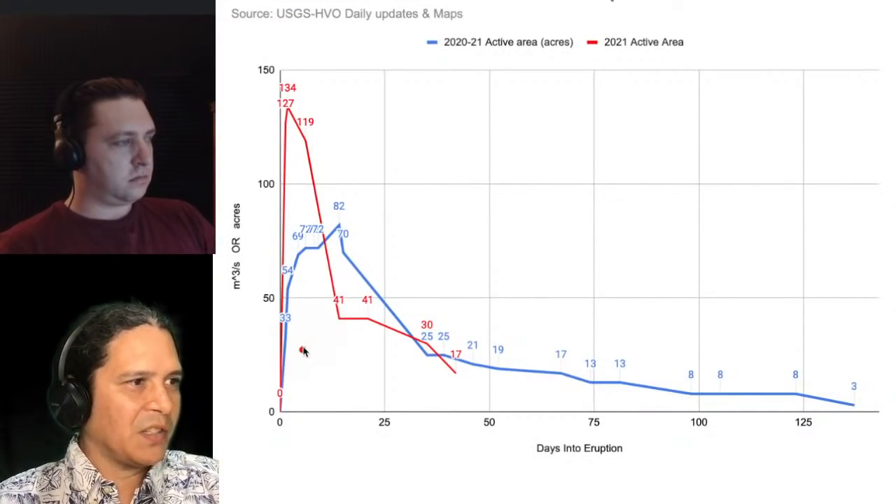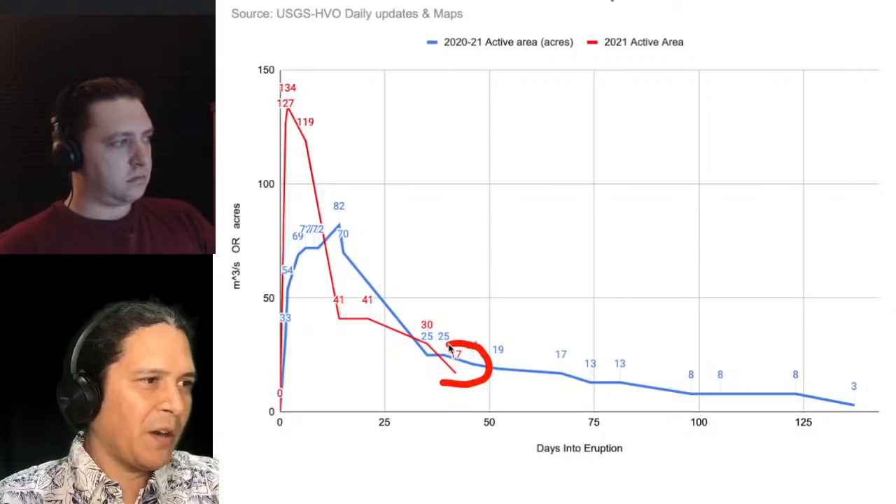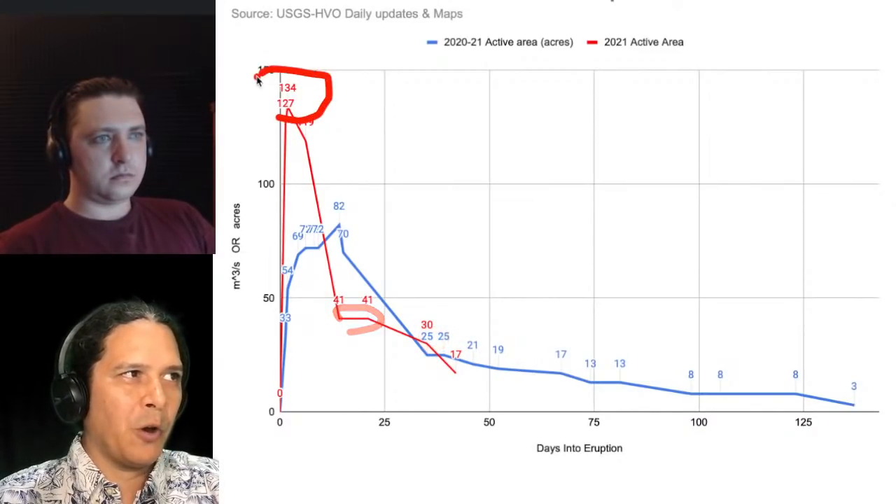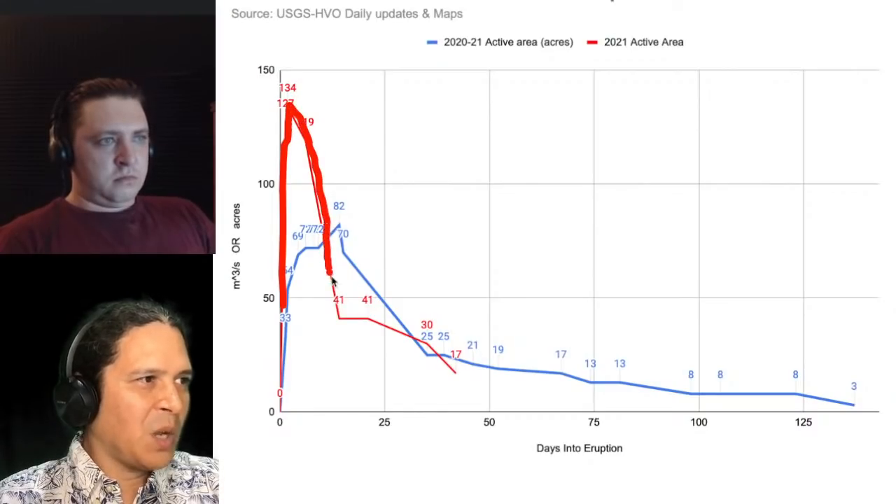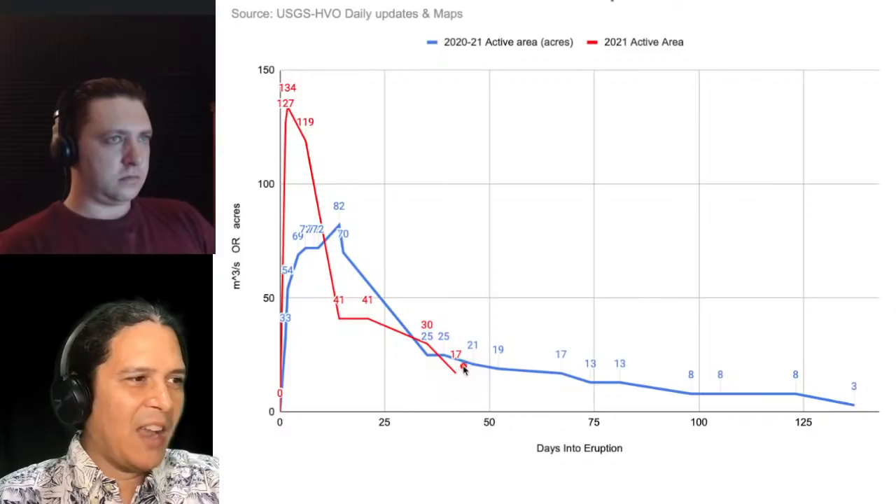The blue line is the last eruption, December 2020, and the red line is September 2021. So our newest point here, 17 active acres down from 30. That was down from 41 that actually had peaked at 134 acres that were all liquid at the same time. So at that time, taking all the records there. Right, but after that initial early peak, crusting over fairly quickly, and then more slowly, but still coming down to a point where you can see at the similar number of days into the eruption of December 2020, we were slightly higher, but within a couple acres as well.